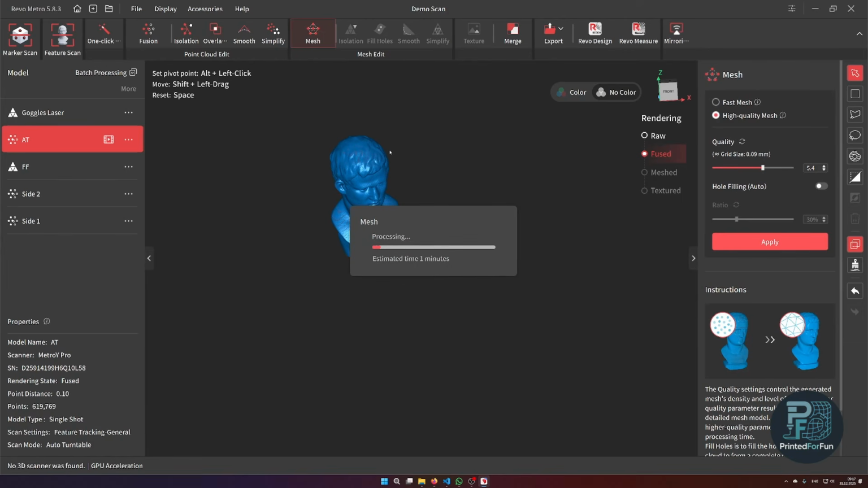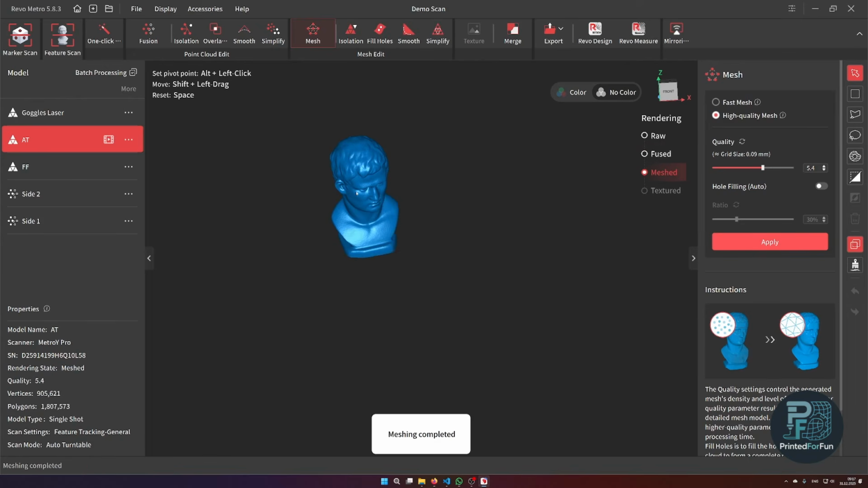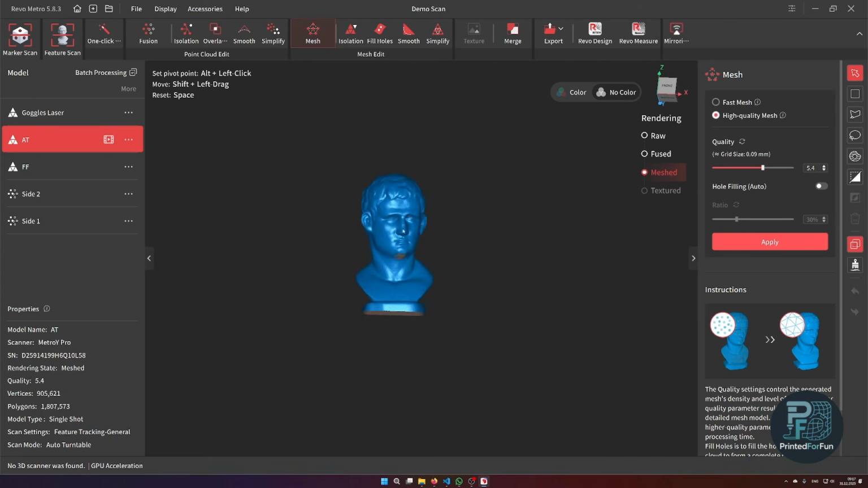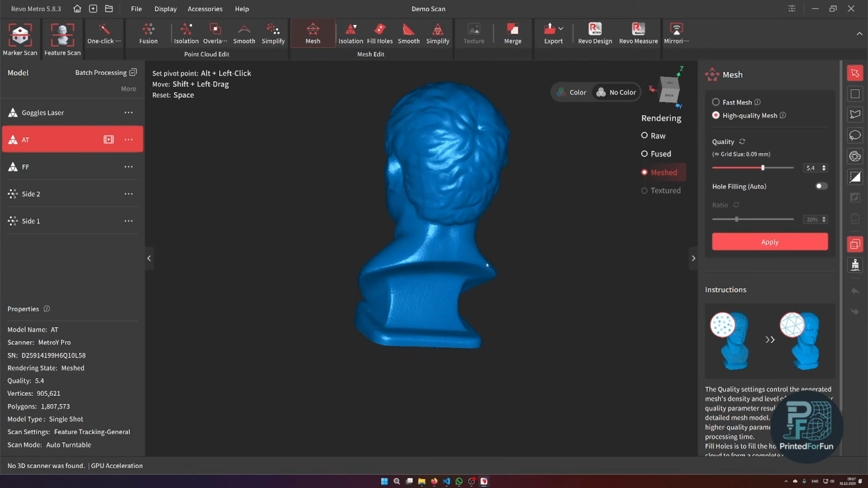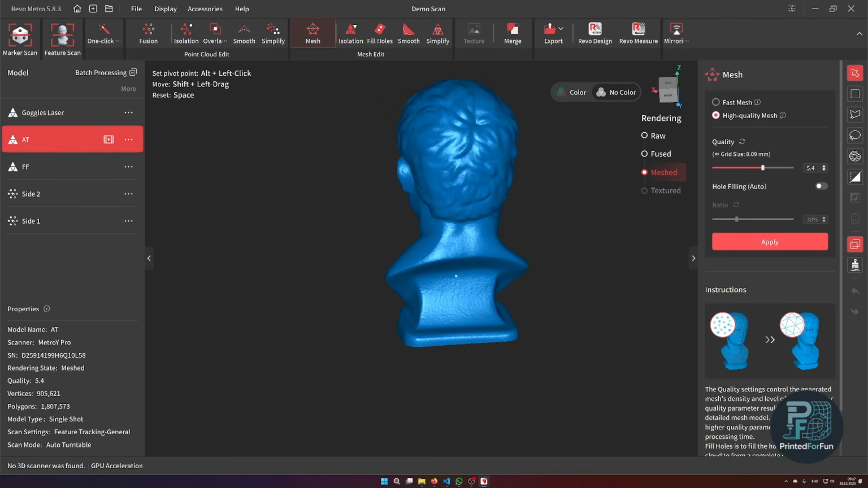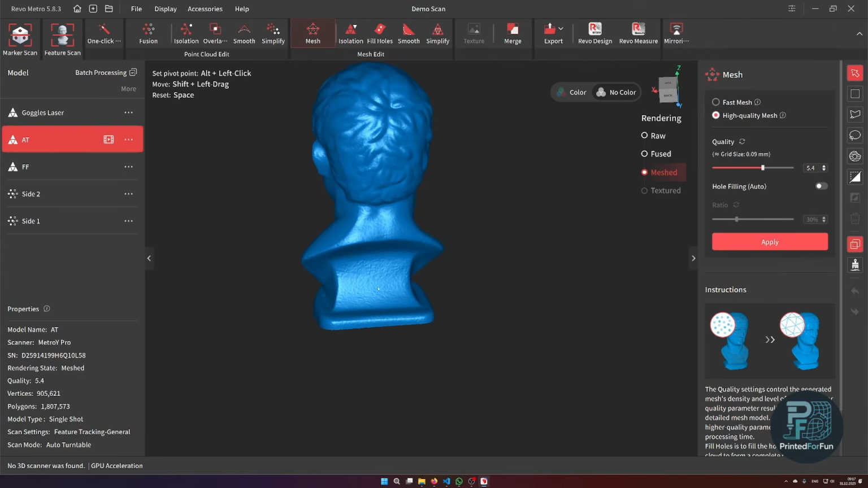And let's look at the results. I've shown you the size of the small bust, so you may have a good feeling for the size comparison. But looking at the results, it's actually very, very nice. You see there's a bit of surface ripple.